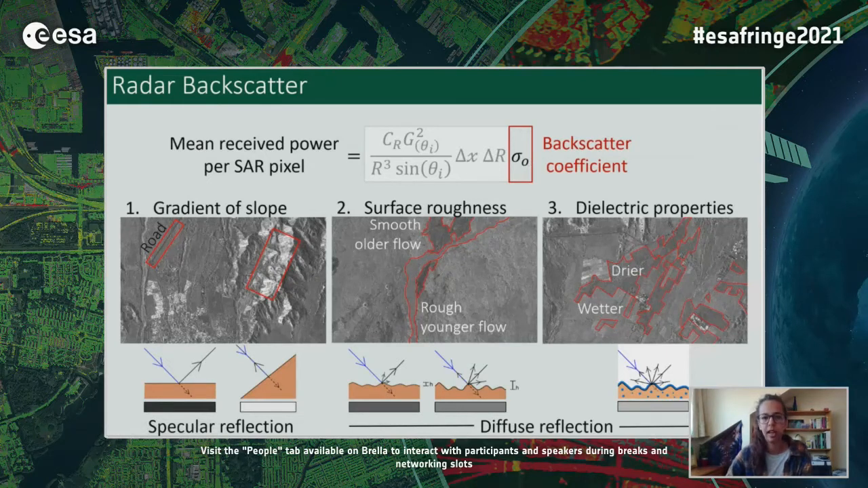the ground surface. And these properties are controlled by a few factors, which are the gradient of the slope. So if a slope is facing towards a satellite, it'll appear brighter than one facing away. The surface roughness, so a smooth surface will have a lower backscatter than one with a rougher surface, and this is on the scale of the satellite's wavelength. And lastly, the dielectric properties, which is the moisture content of the ground surface, roughly speaking.